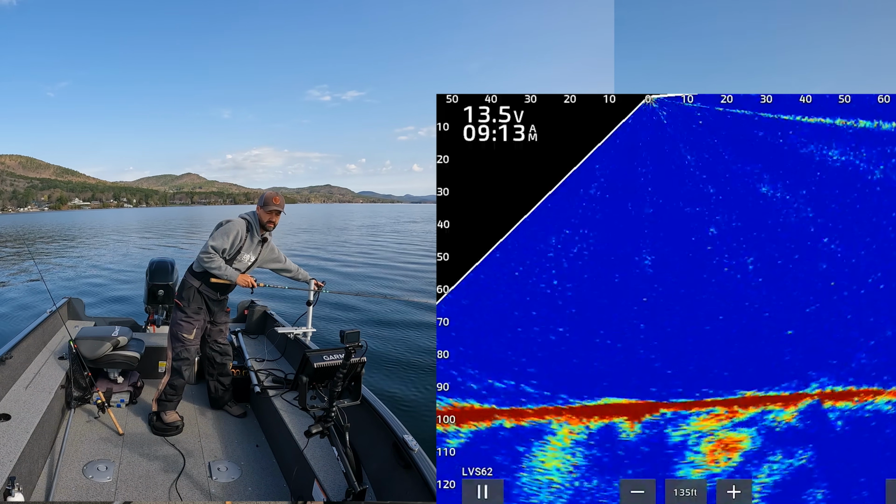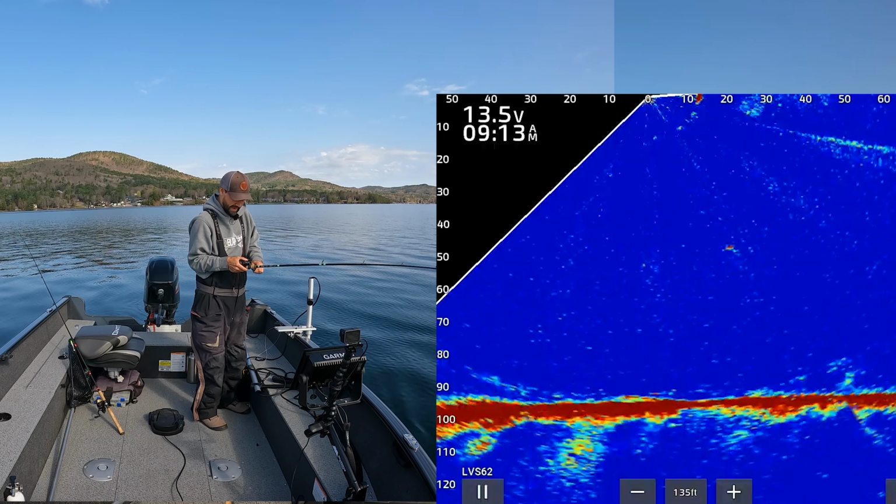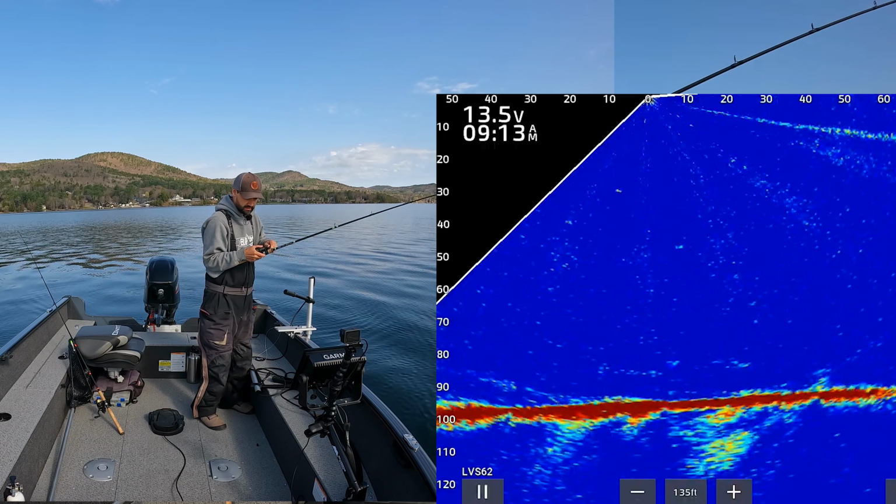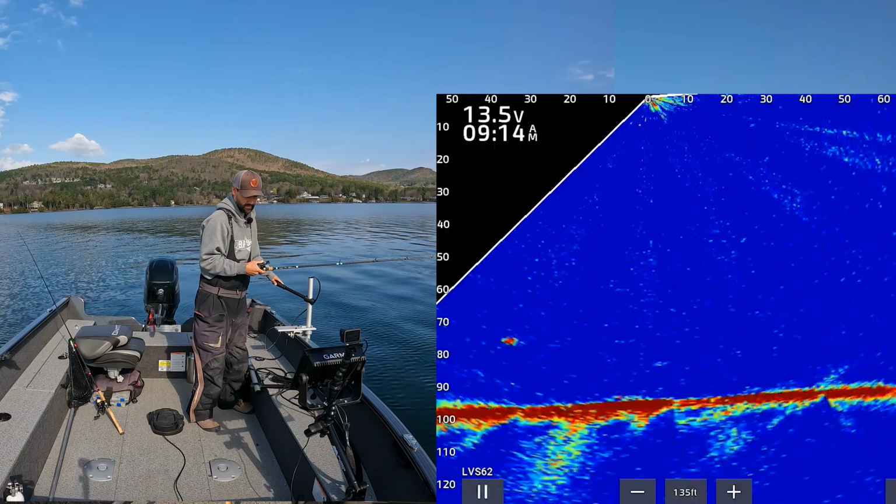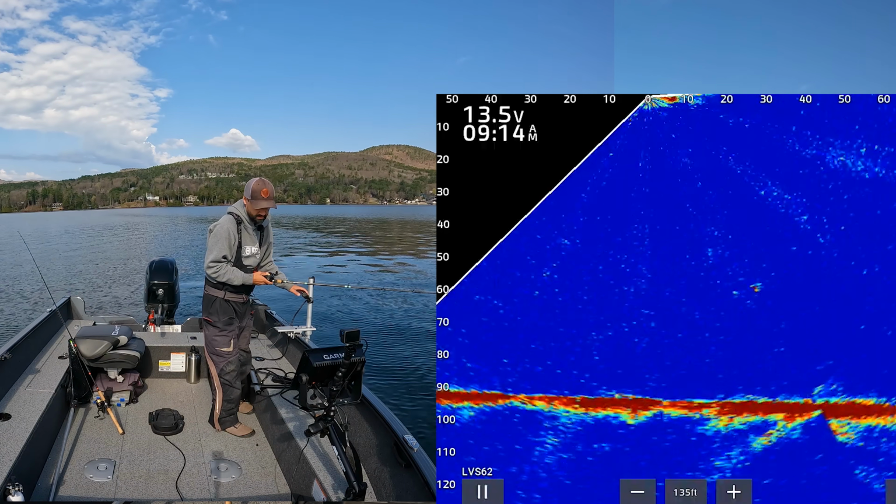He's got fish that are continuing to move here. Coming right up to the Livescope. What are you doing? All right, here comes one. Here comes one.